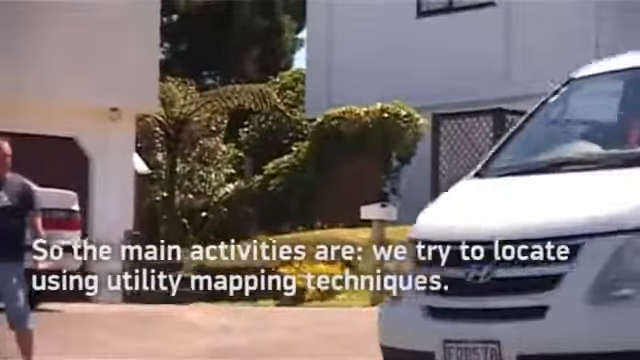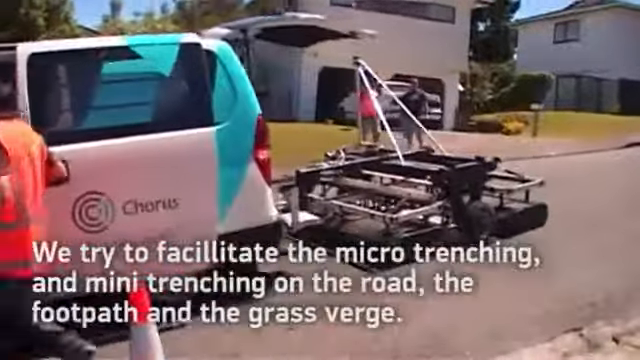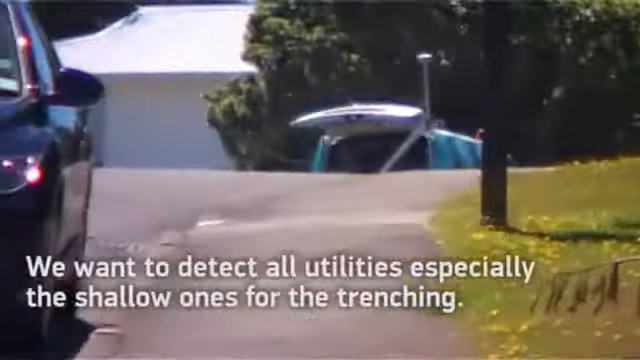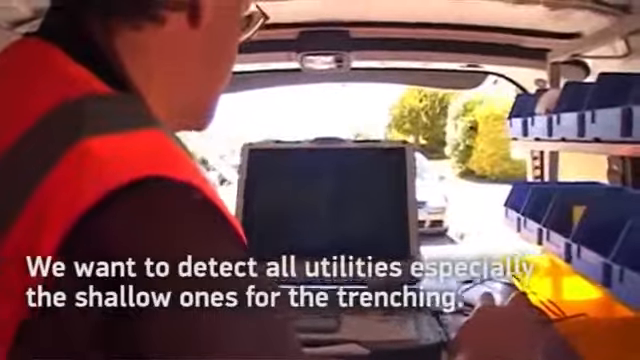The main activities we try to locate using utility mapping technique. We try to facilitate the micro trenching, mini trenching on the road, footpath, and cross verge. We want to detect all utilities, especially those shallow ones for the trenching.